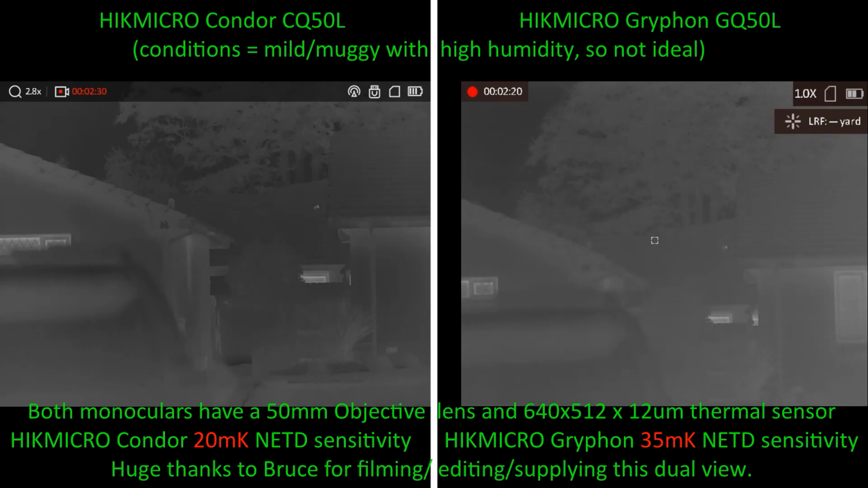However, on a good day, when there's plenty of difference between stuff, then both thermal imagers show up those temperature differences pretty well. And in low humidity conditions, there's really not much to choose between them. But in these conditions, you really do actually see the benefit of the lower NETD 20 millikelvin sensor against a 35 millikelvin sensor.